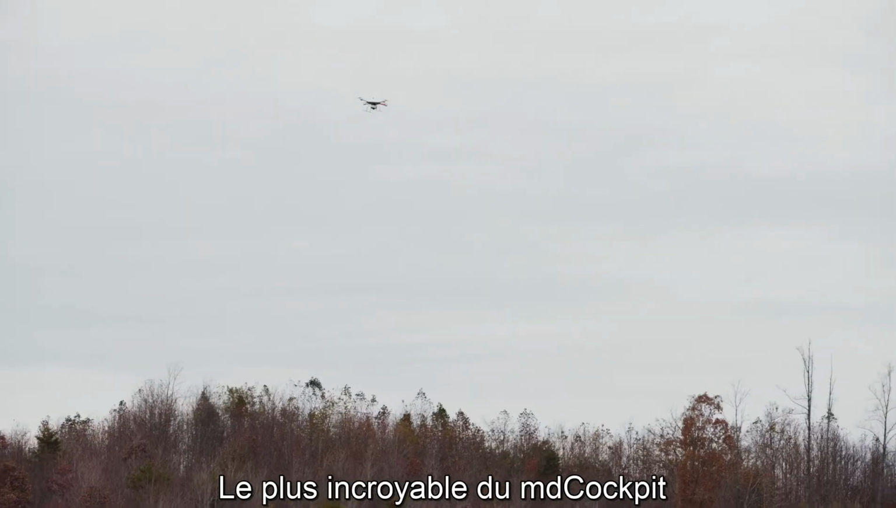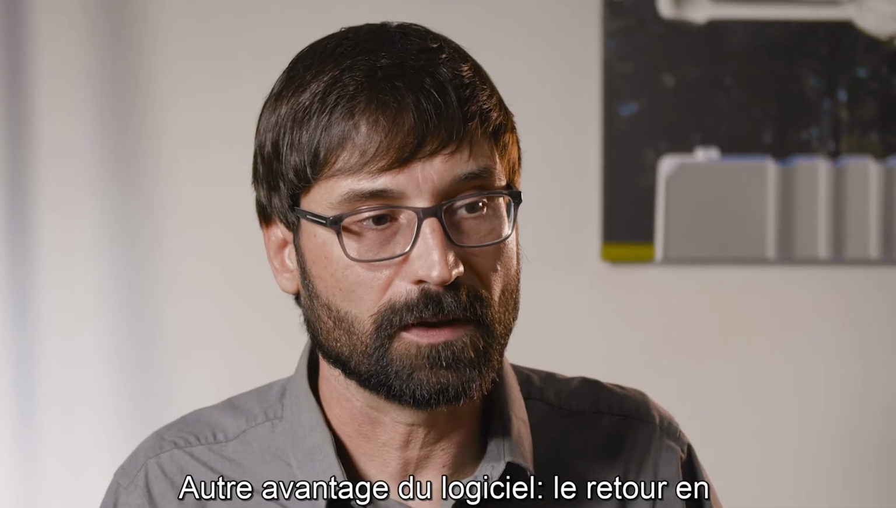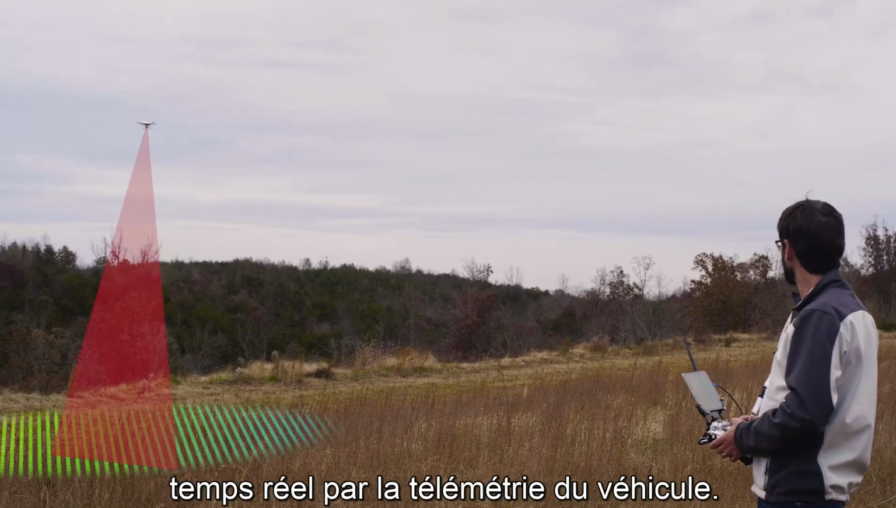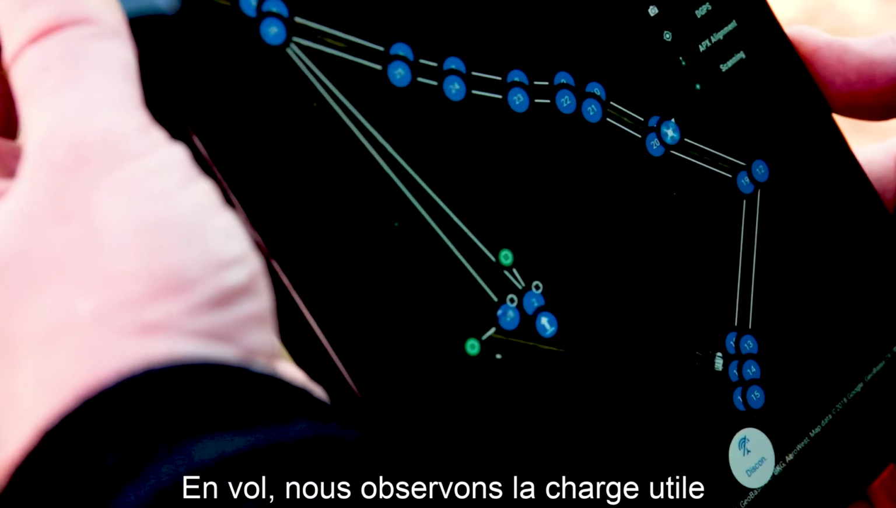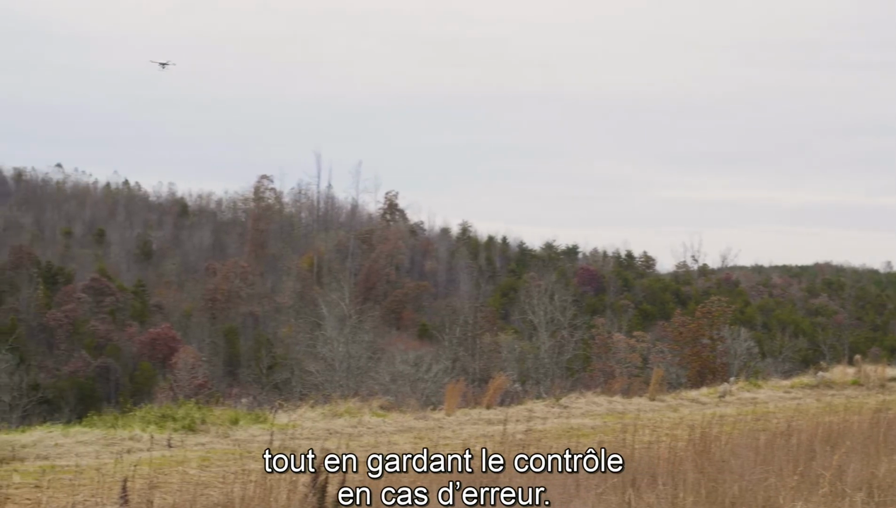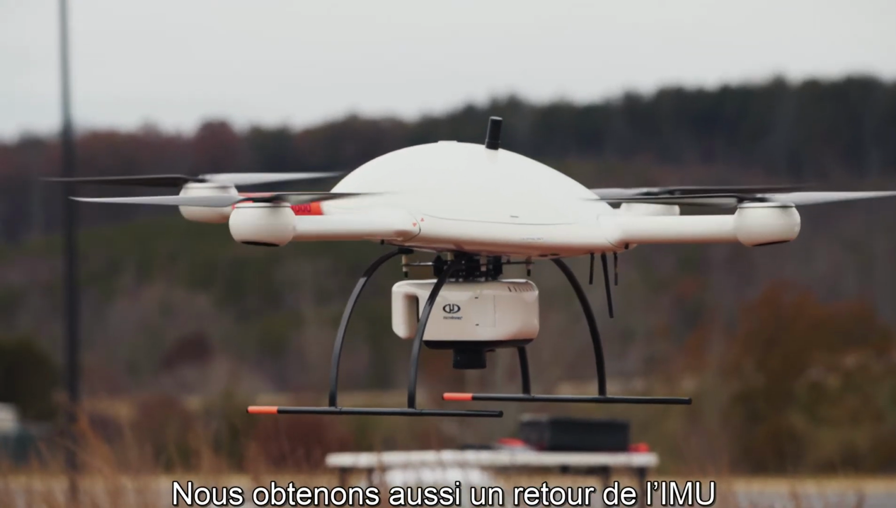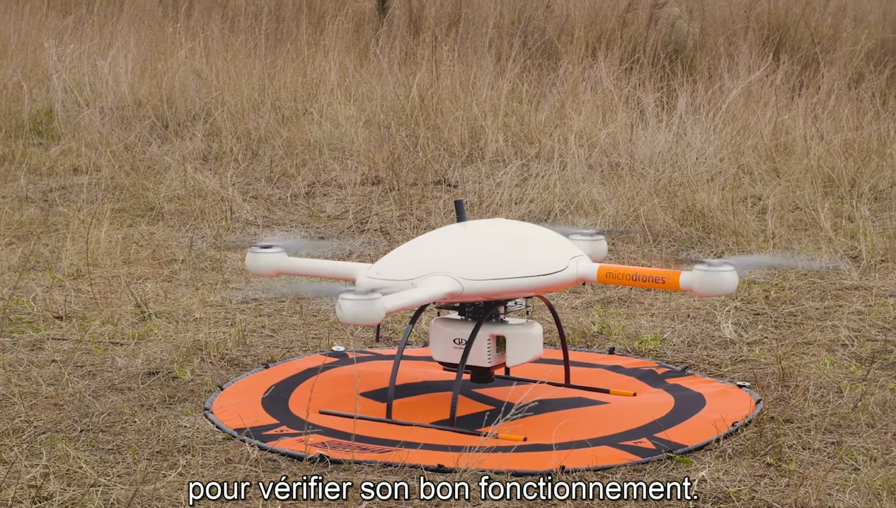One of the things we really enjoyed about MD Cockpit is the ease of use of the software. Another thing that we enjoy about the software is the real-time feedback that we get through the telemetry from the vehicle while it's in flight. We have an understanding of what the payloads are actually doing. We have the understanding of what the scanner is actually doing in the moment as well, if it's working as it should. We also get feedback from the IMU and whether or not it's responding the way it should.